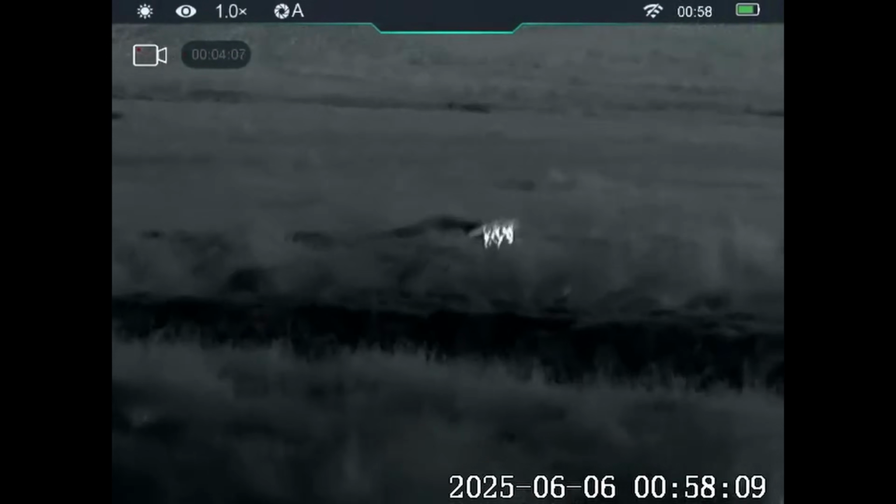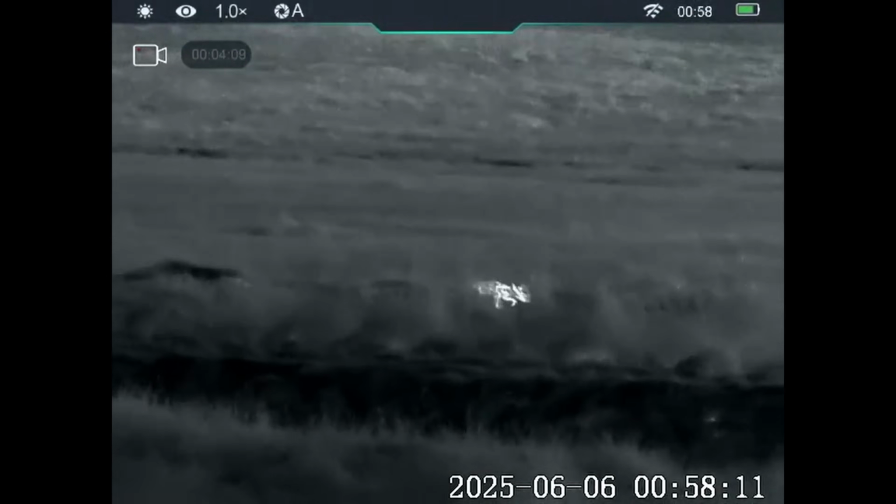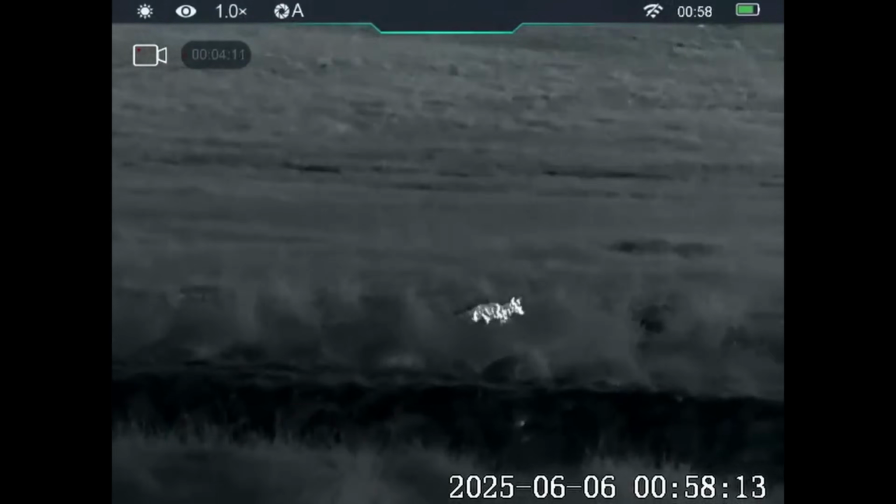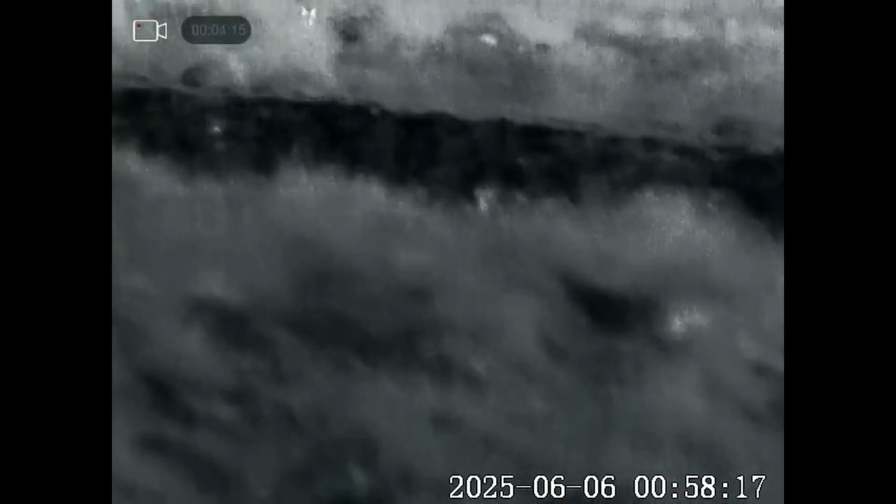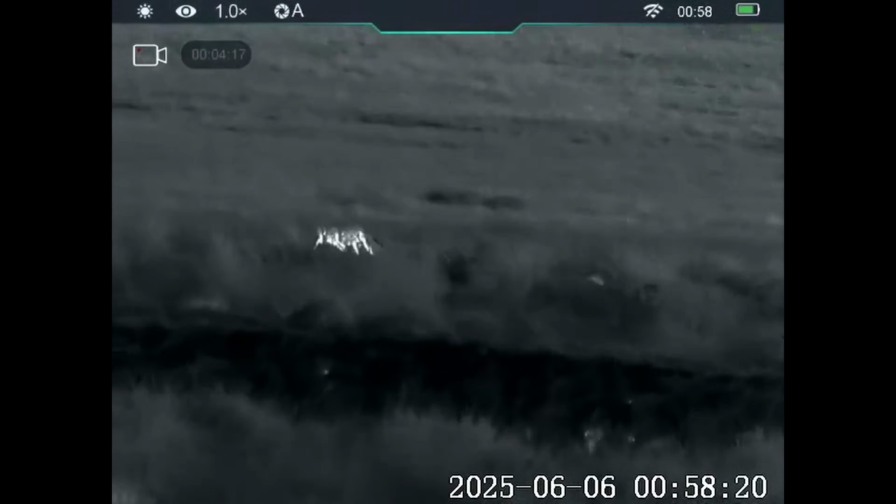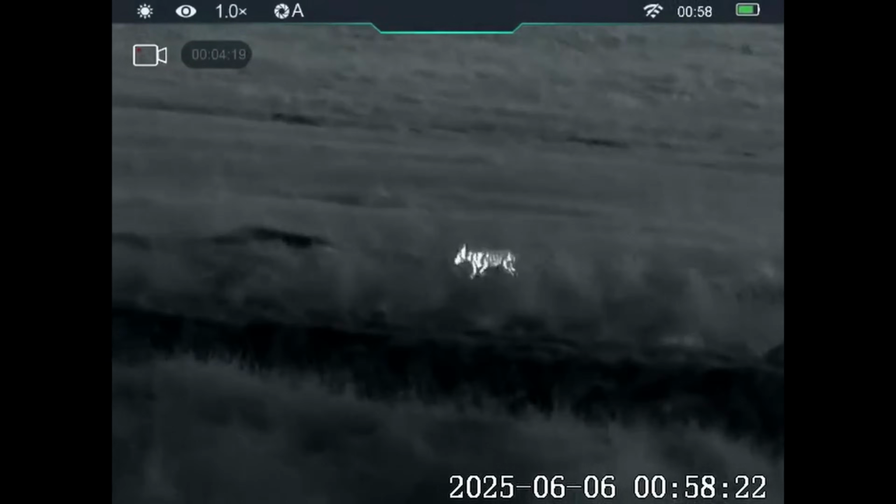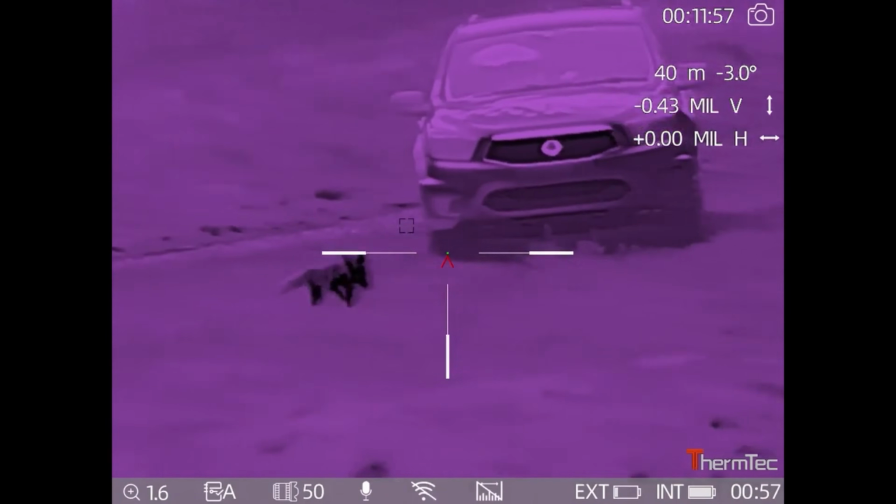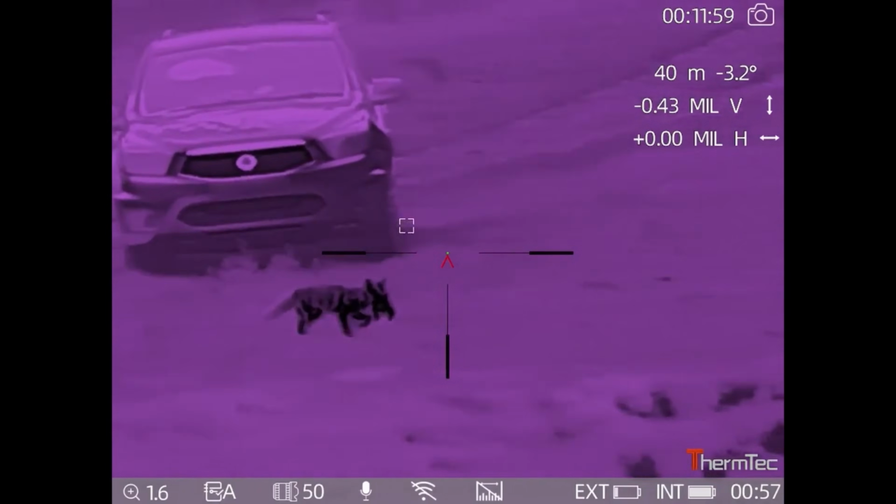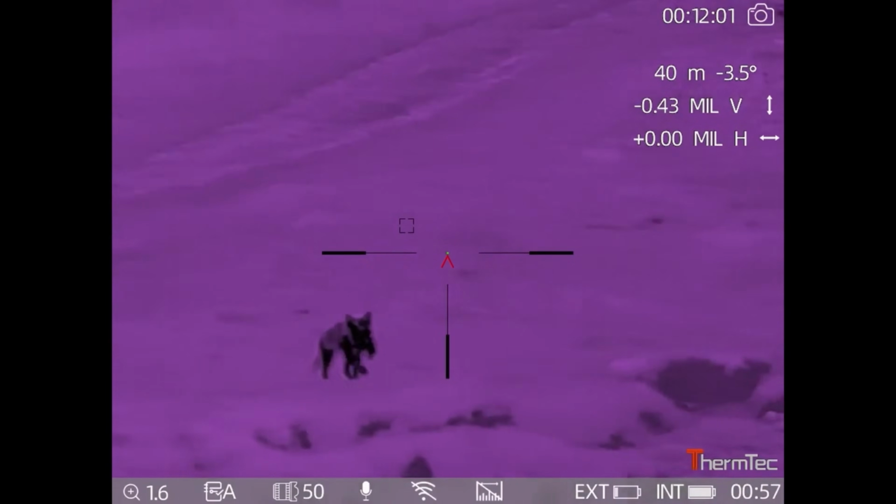Right, this has just shown up. This is the dog fox. It's the partner to the vixen that I've just shot, and he's actually so engrossed with looking for food for the cubs he hasn't even actually noticed I'm here. He's only 49 meters away from me. Right, I'm back on the scope, and as you can see he's headed just past my truck there now. But he's heading back to the cubs to feed them.